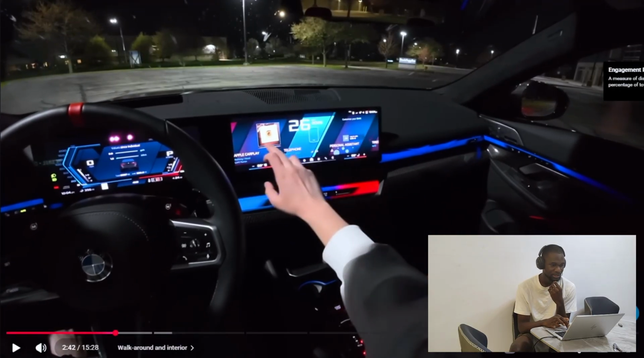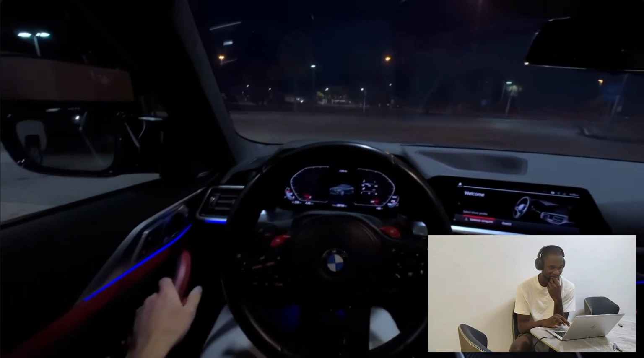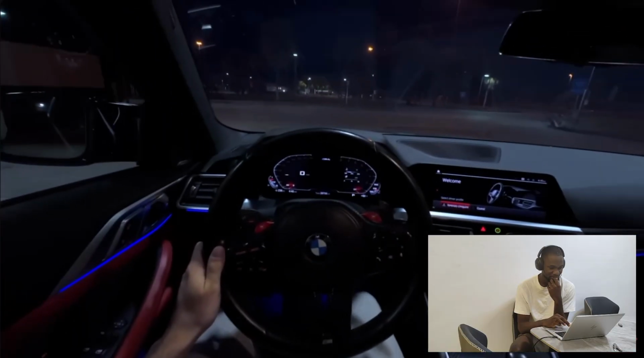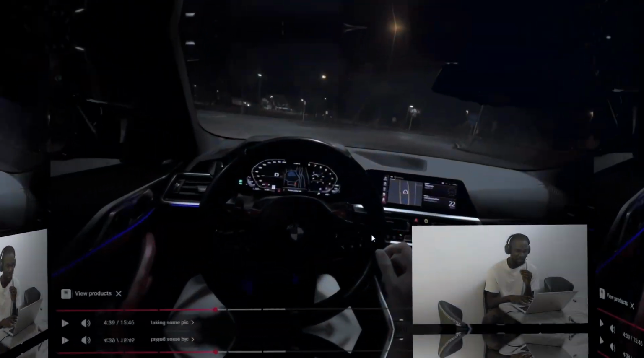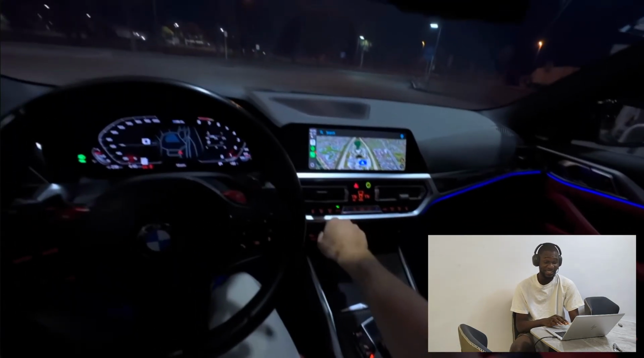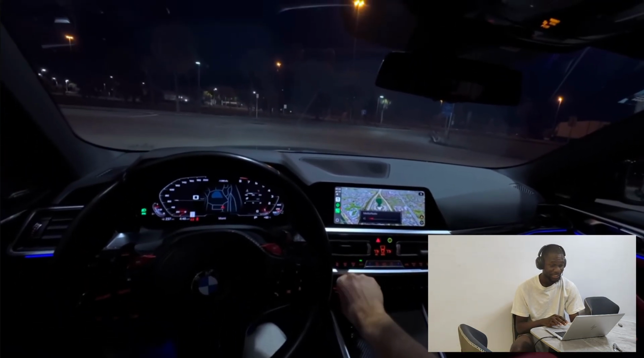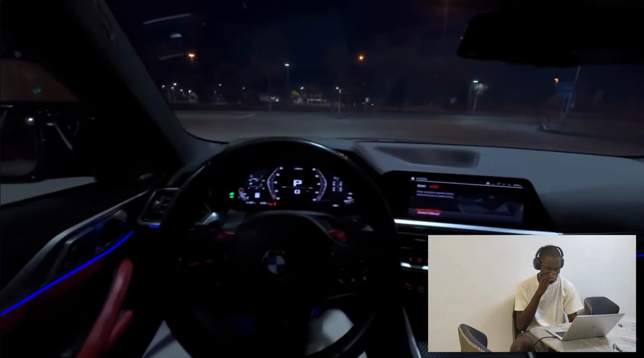Let's see that of the M4. This is the M4 compared to the M5. Did you hear that sound? Wow, I'm loving BMW right now. You can play the music for some time.